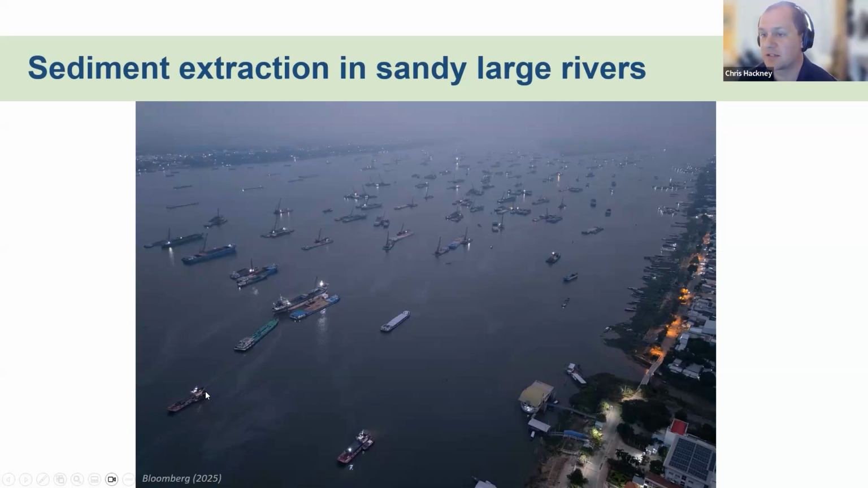So this is large-scale industry, large-scale human impact, but something that happens below the water. So we cannot actually physically, with our own eyes, see the impact of this, and it goes under the radar a bit. So research is trying to shed light on how this scale and intensity of extraction is starting to change these systems.